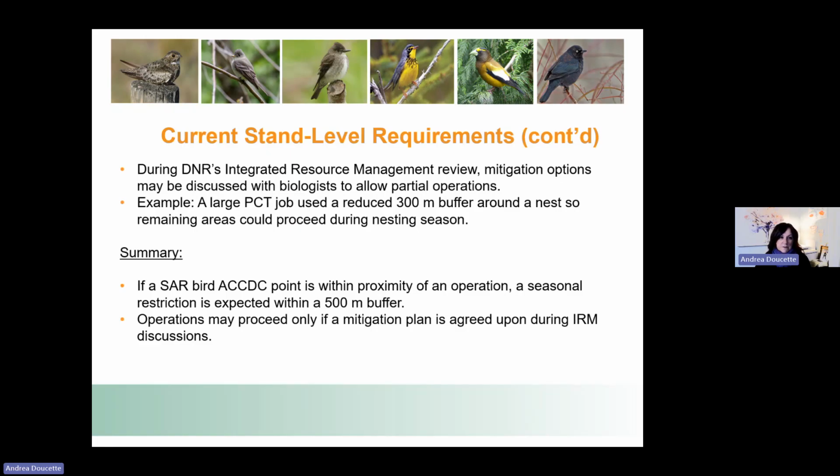So in summary, if a SAR bird is within proximity of an operation, a seasonal restriction is generally expected within the 500-meter buffer, but some operations may proceed as agreed upon by the integrated resource management team within the department.